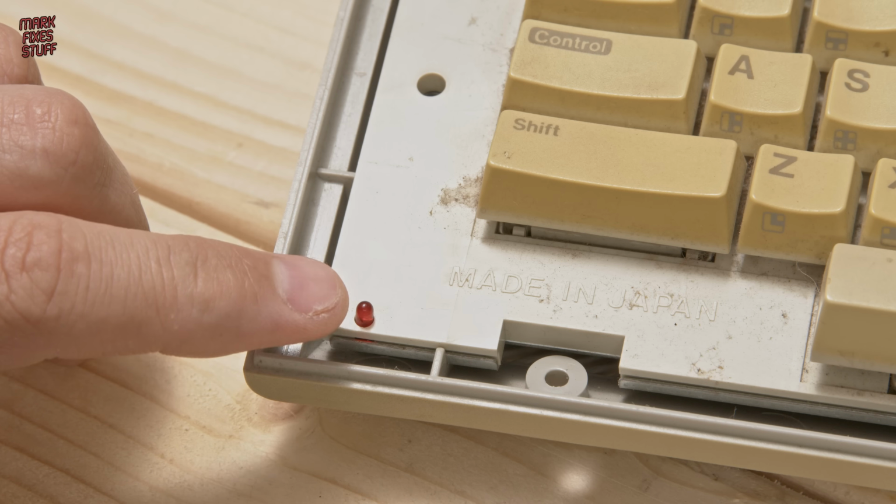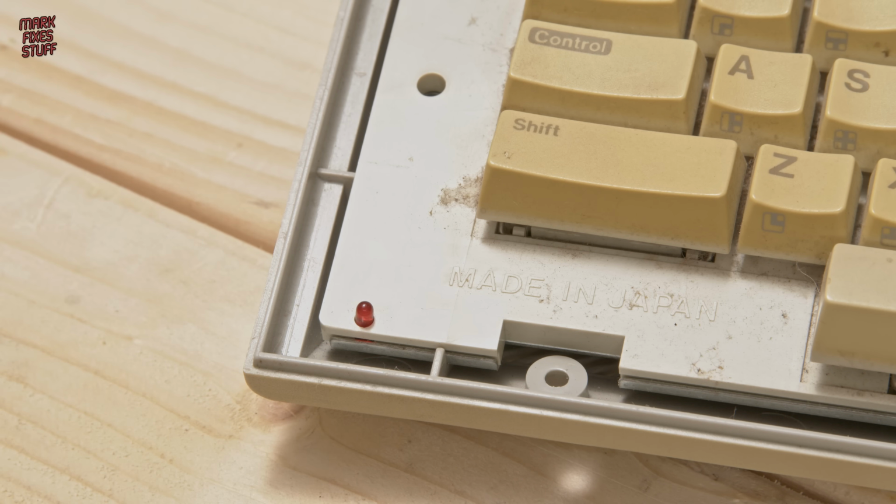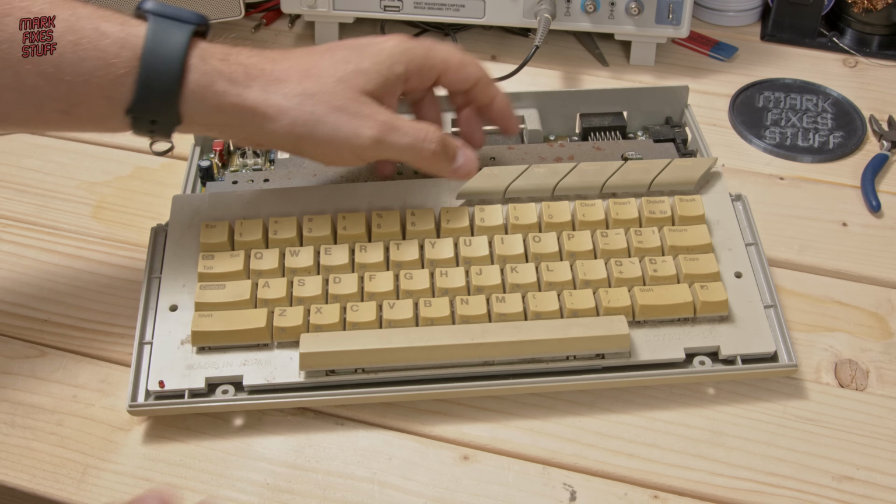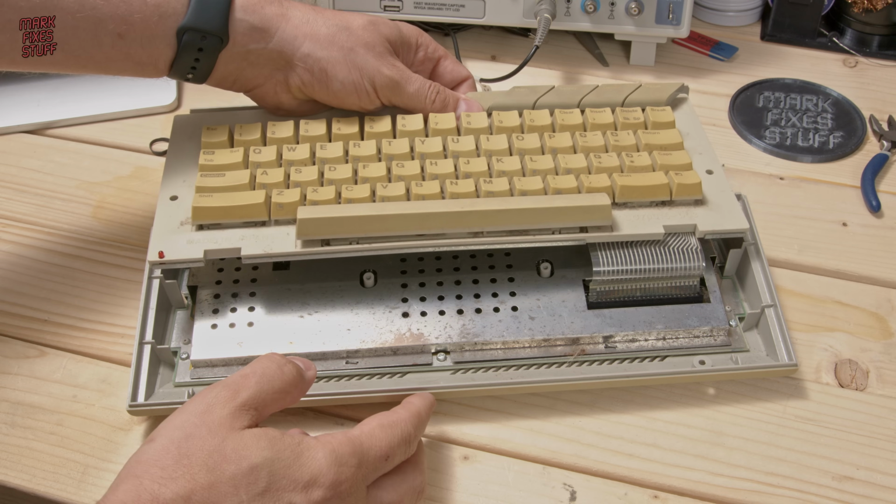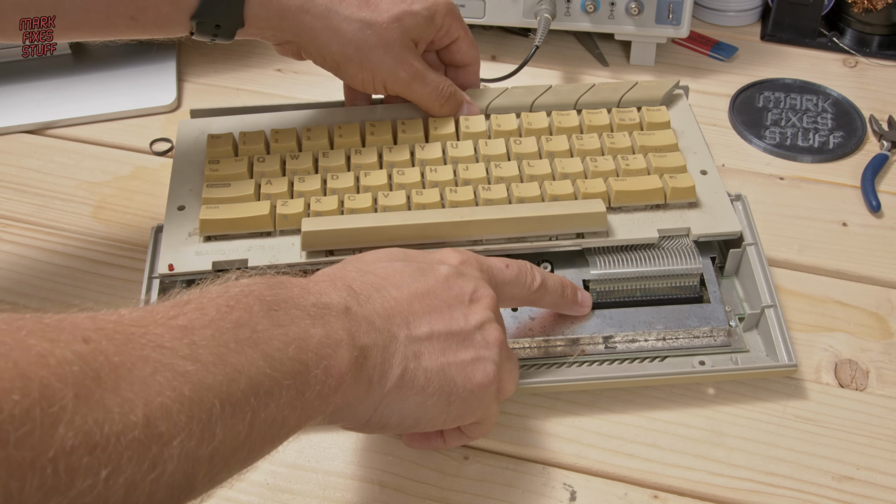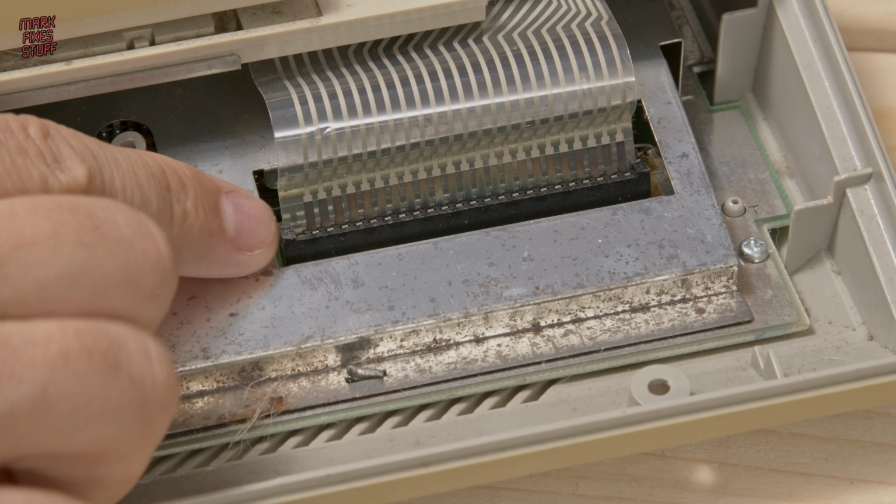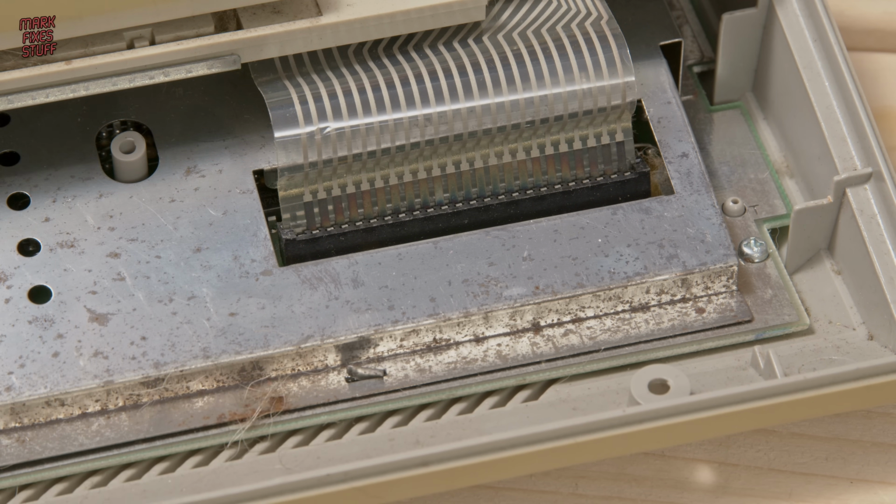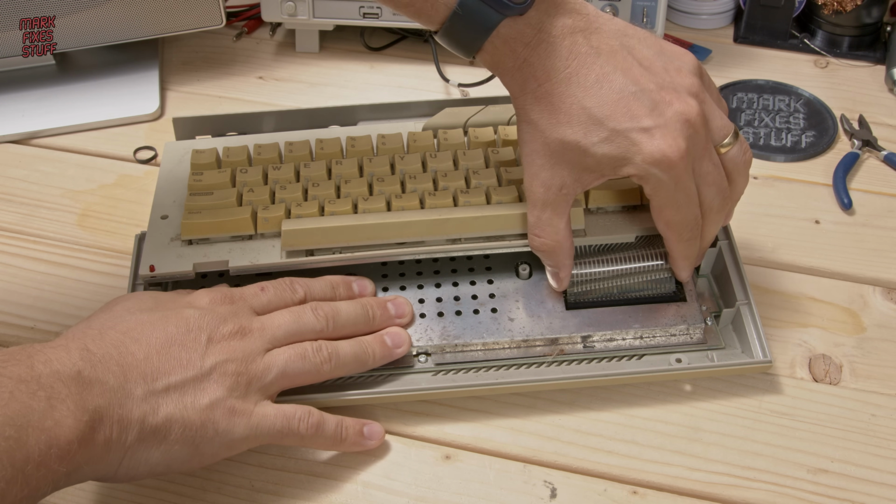We can clearly see that LED that wasn't lighting. It's fairly unusual for an LED to go, and the power it requires should be coming from a ribbon cable over here. And there is said ribbon cable. It looks like it's in okay condition. Sometimes these crack or split. Being a bit of a newbie, I'm not sure if this has done either. But let's take it out gently anyway.